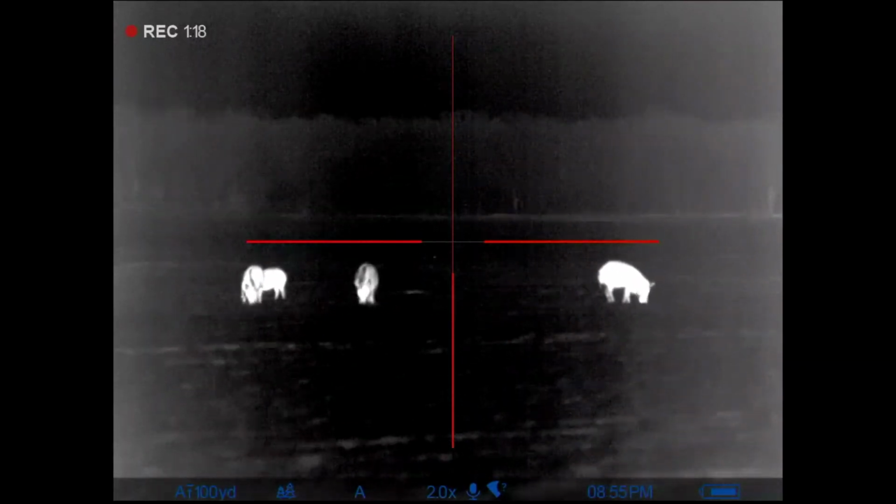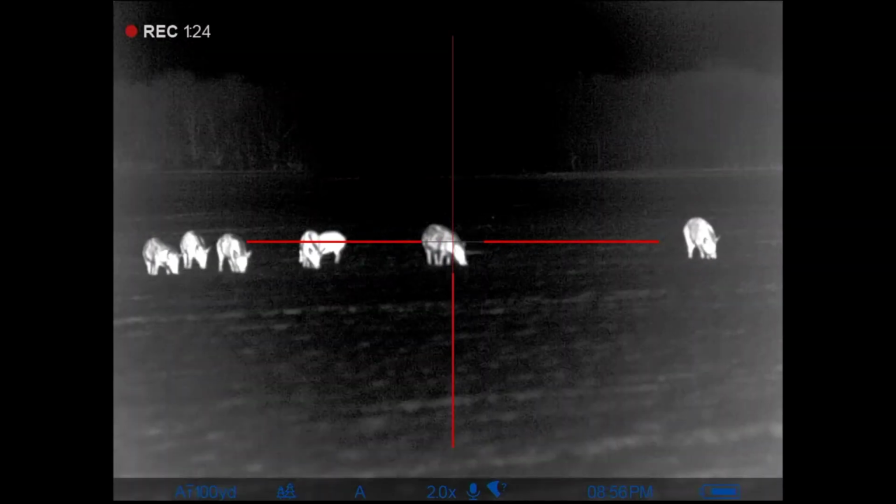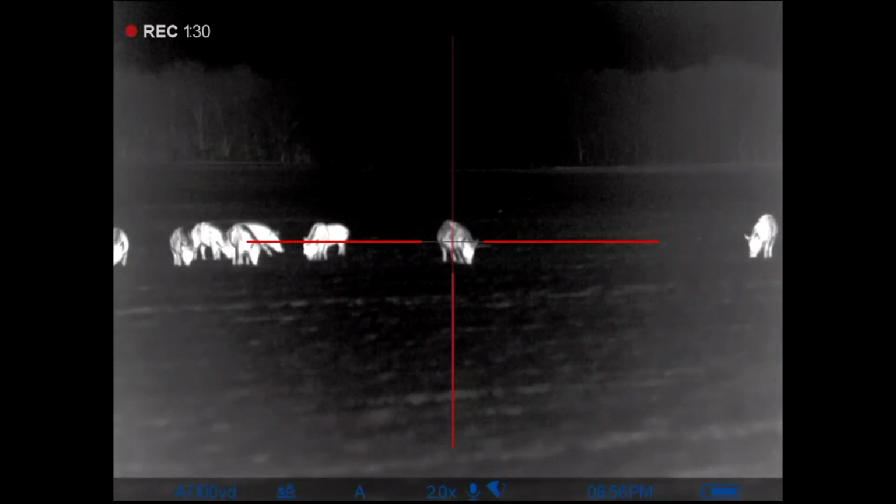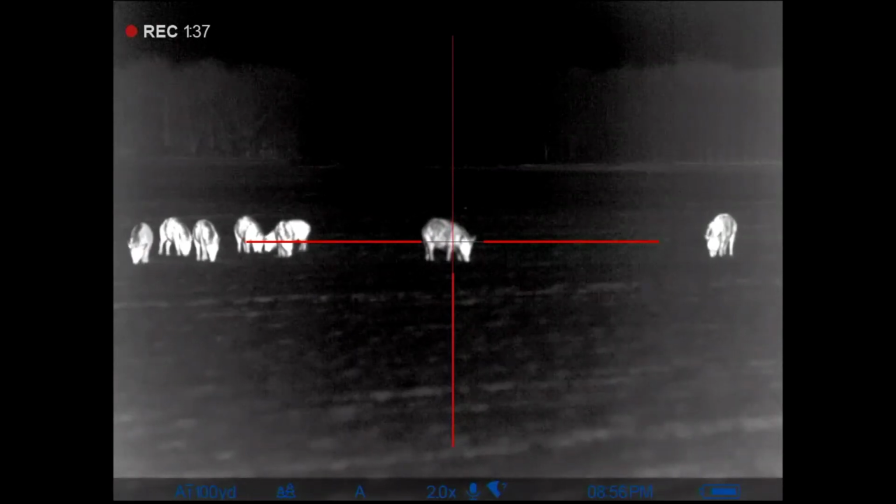Ready, Don? We're ready. You all the way on the right, Don? Ready? 3, 2, 1.